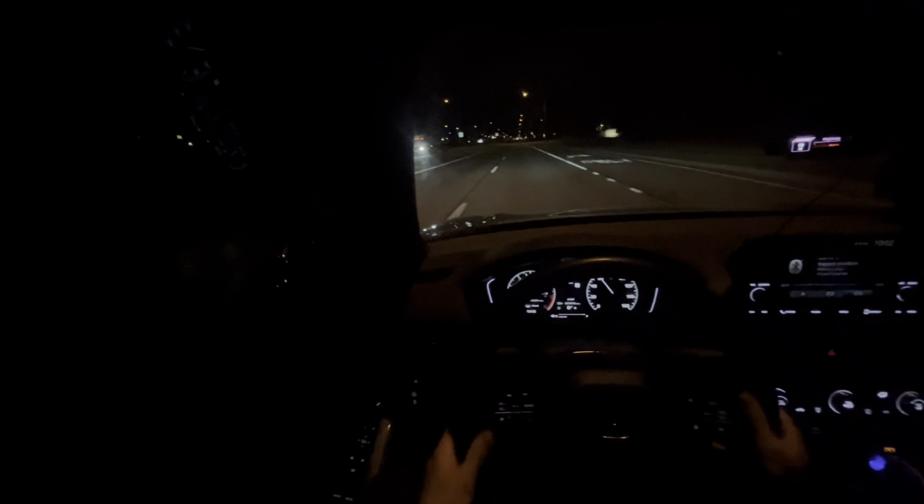I love this car. For a first car, who can complain? Fresh out of high school, not too crazy on money. It's nothing crazy to maintain. Really good.